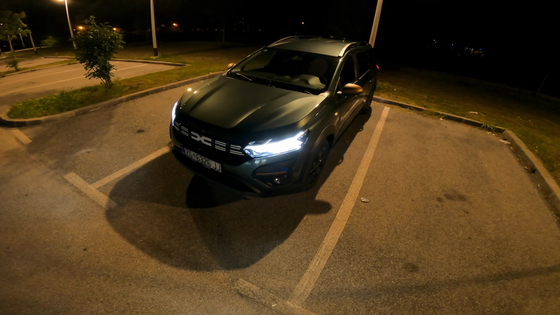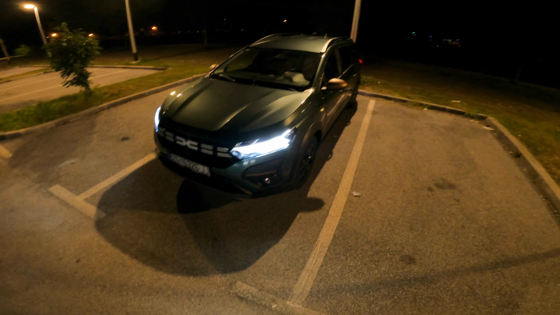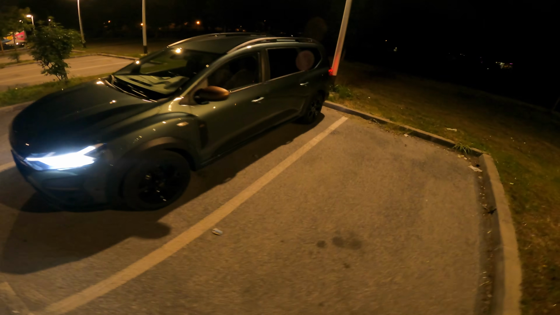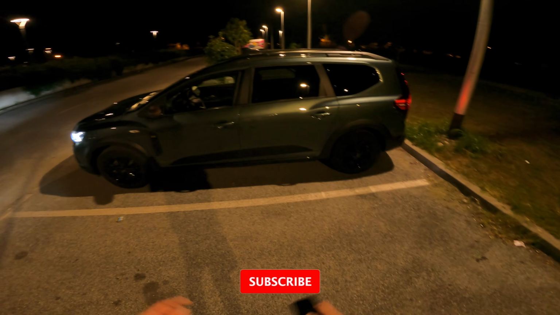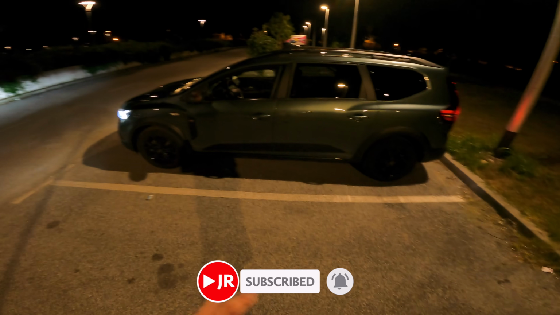If I turn on the LED headlights, you can see them. We already did a test, so I won't do the LED headlights test at night, because you can check the original video on the channel if you haven't seen that. We're in 16-inch alloys, fairly comfortable ride for Dacia.